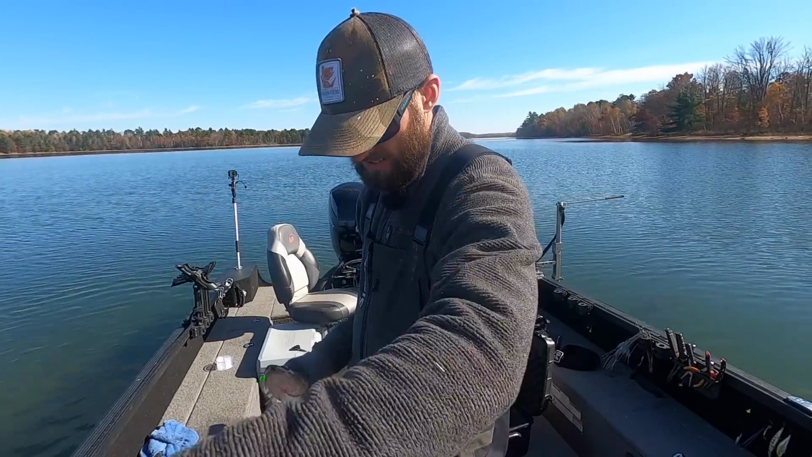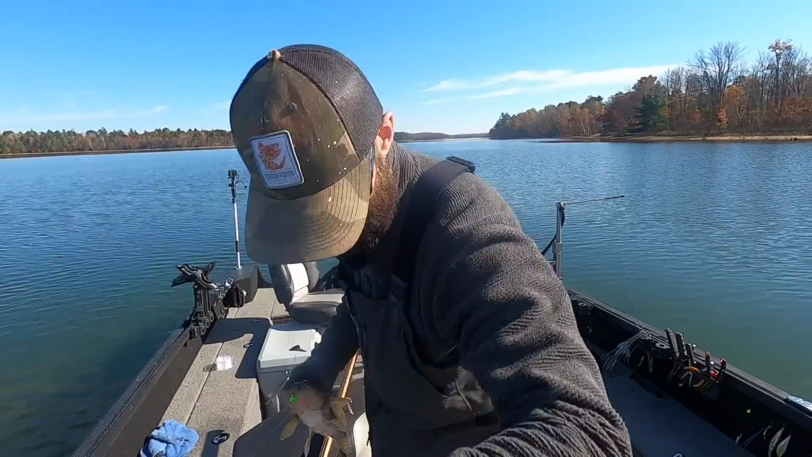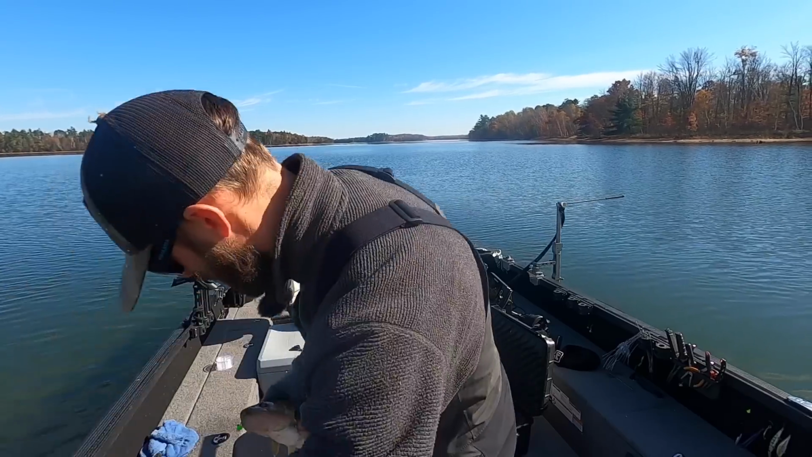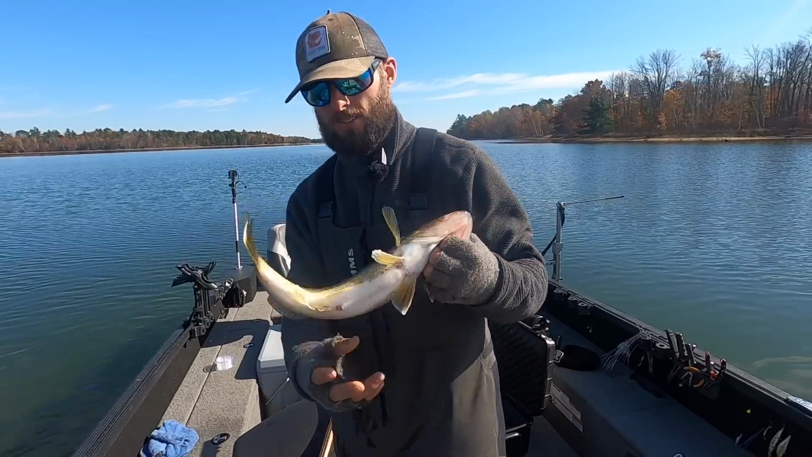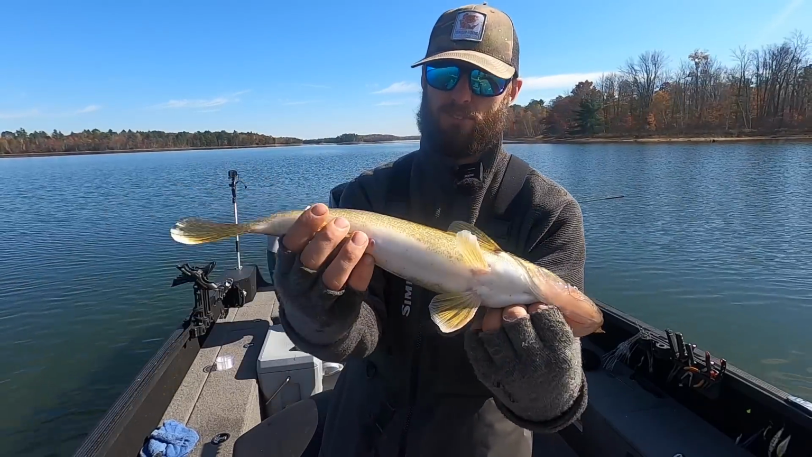Flipping for walleyes in the nasty stuff. A lot of times these weeds on these reservoir systems don't look super appealing this time of year, but man, are they holding some fish. A 1/8 ounce Kalin's Google Eye jig. There we go. Dude, another super nice fall walleye out here in the reservoirs.